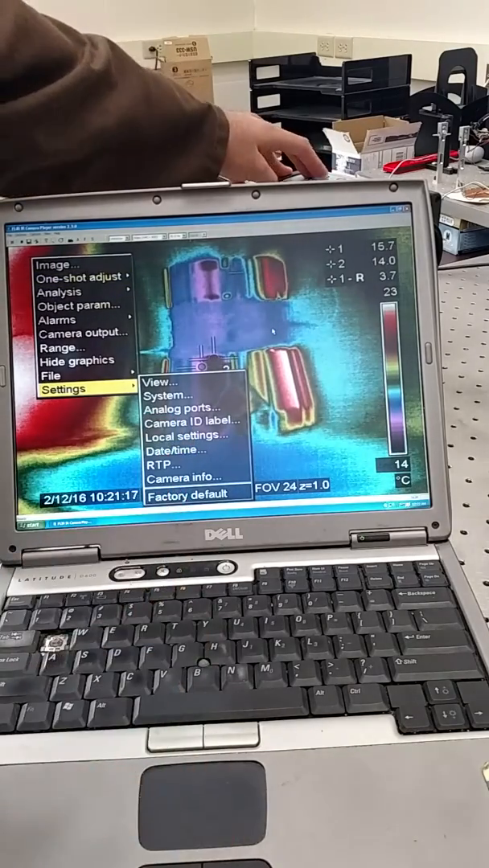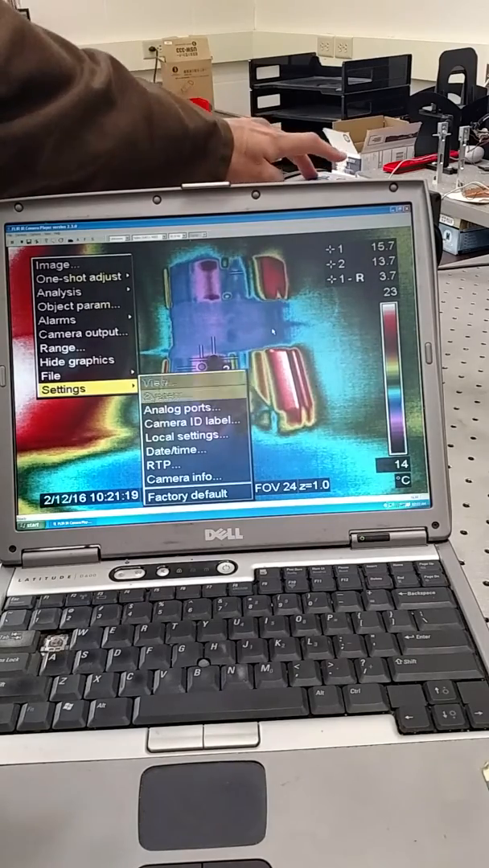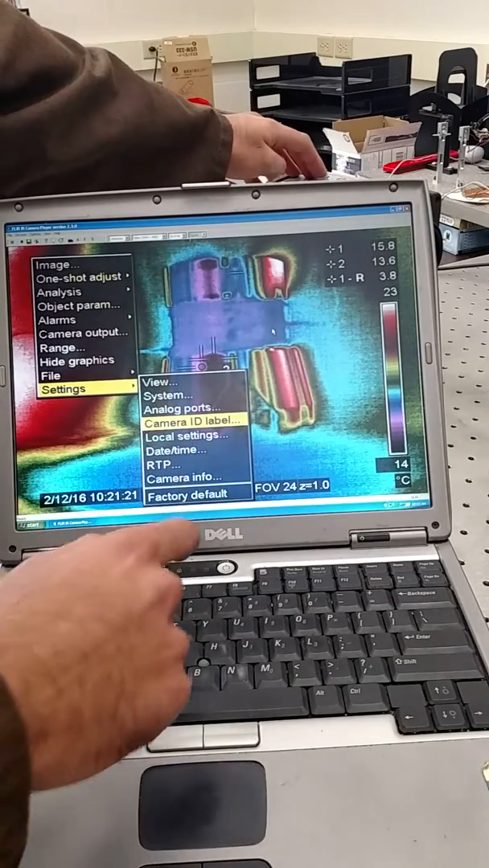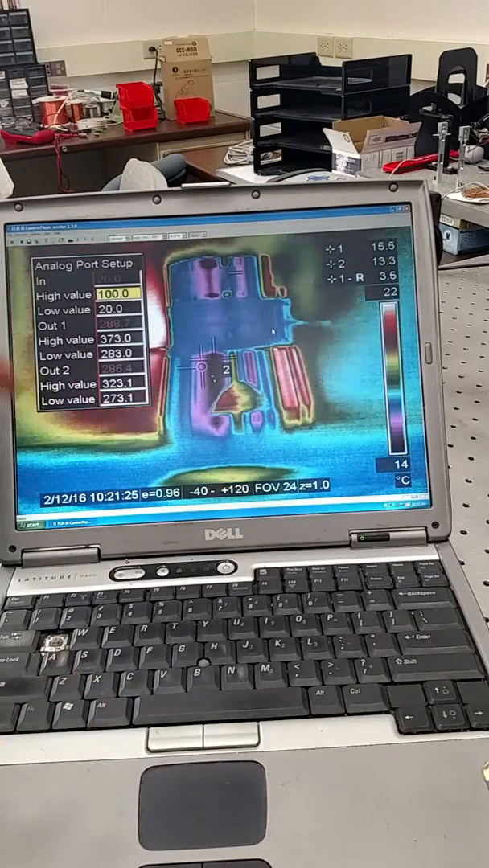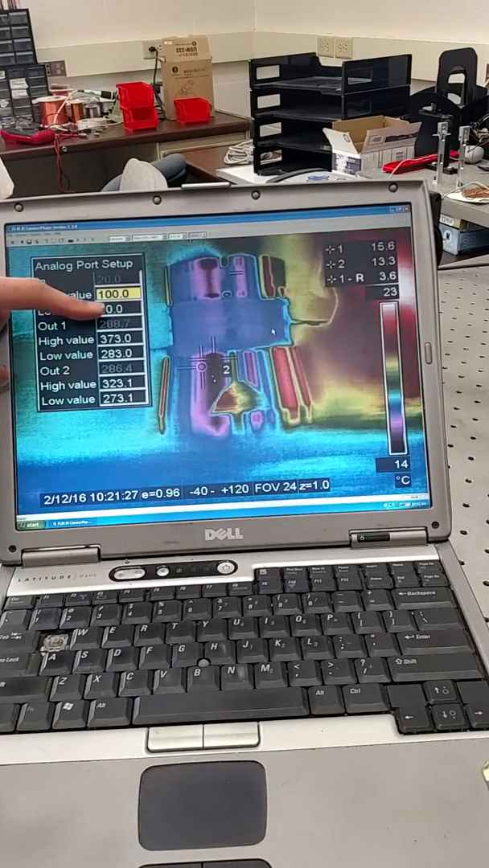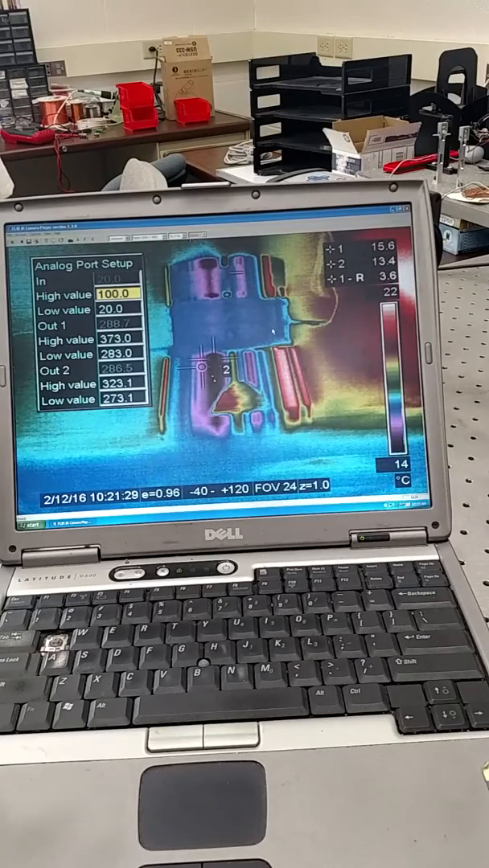Is it analog ports? Yeah, analog ports. I was mistaken here. So here's something called analog ports. So here's what I'm talking about here. The low value for channel 1 is 20 degrees, and the high value is 100. So if it's lower than 20, it's going to output 0 volts approximately, and if it's around 100, it's going to put out 5 volts.